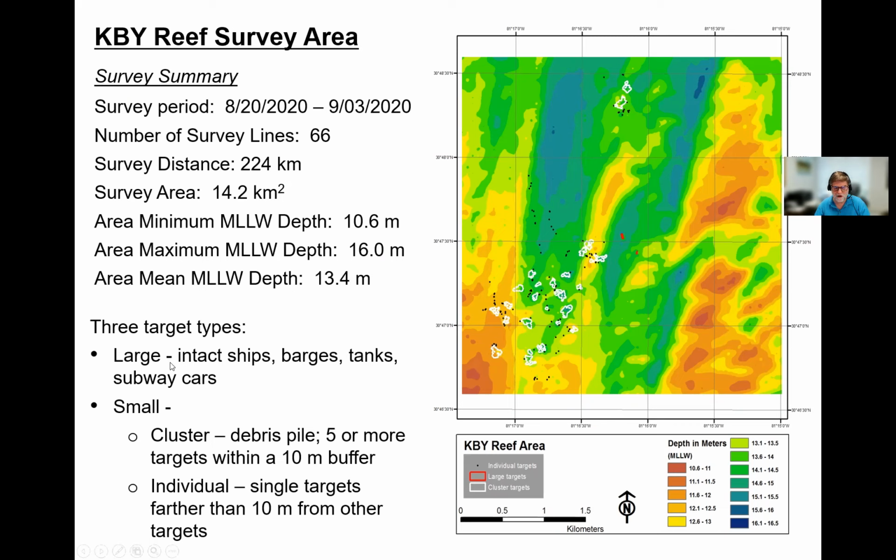We had large targets, which are things like ships, barges, tanks, subway cars, and then small targets, which are much more typically culvert and concrete debris and things like that. If they were large areas that were a large group of material, we called them cluster targets, and they're shown here in white. And if they were isolated individual targets, we called them individual targets and mapped them individually. And then for each area, we were able to provide a distribution of all the materials that have been placed in these reefs so far.